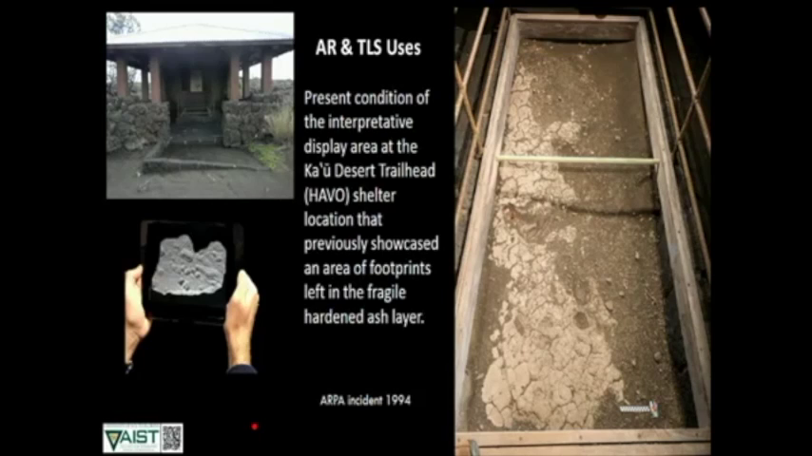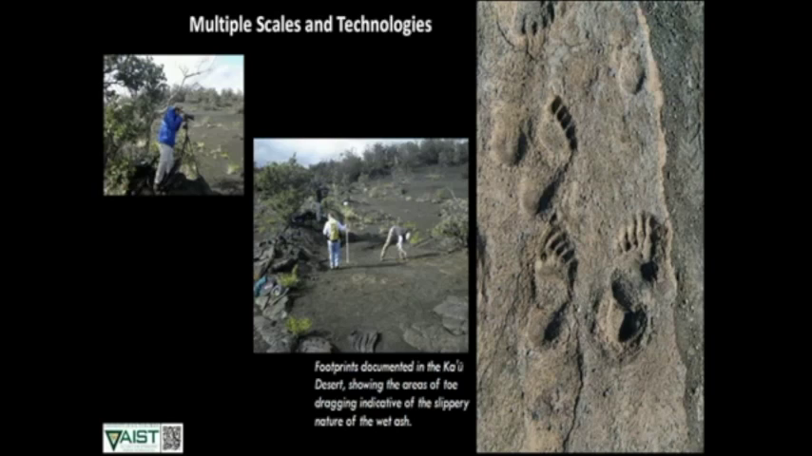So what we did here is talk with the Park Service about different ideas for bringing this site back to life, maybe through augmented reality applications, or also enabling people to virtually see the 3D scan data that we collected at the site through their own devices that they might bring into the park.